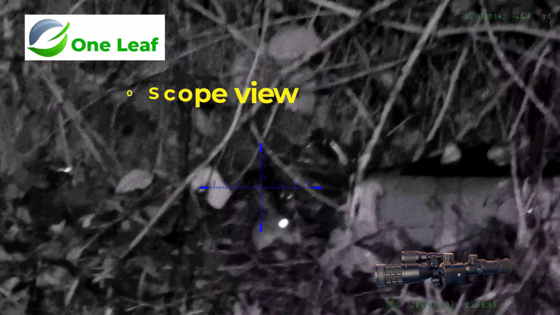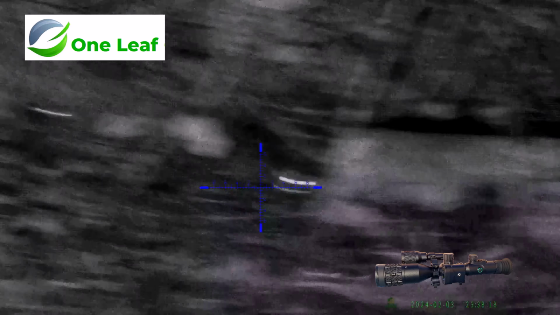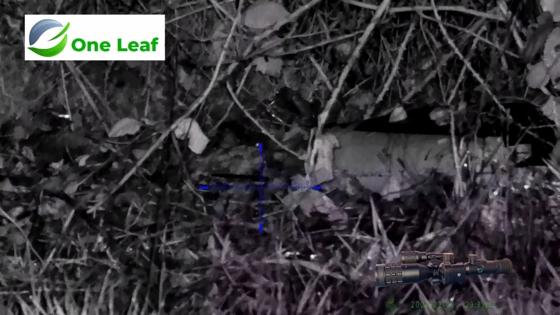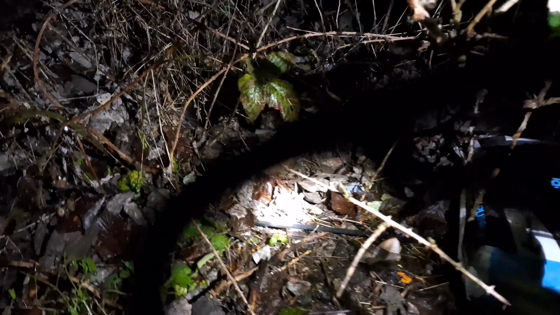Now the view through the scope. Yeah. It's a mess.